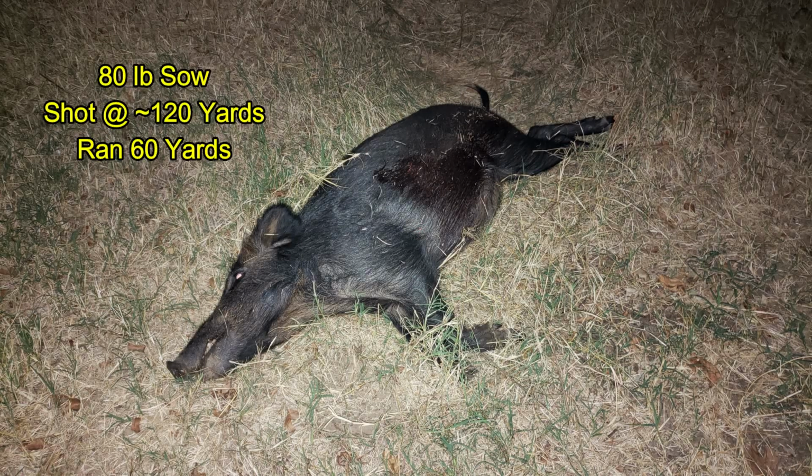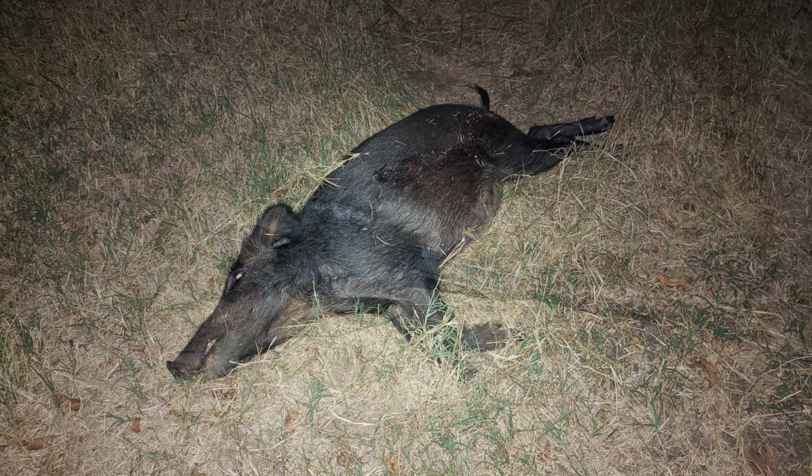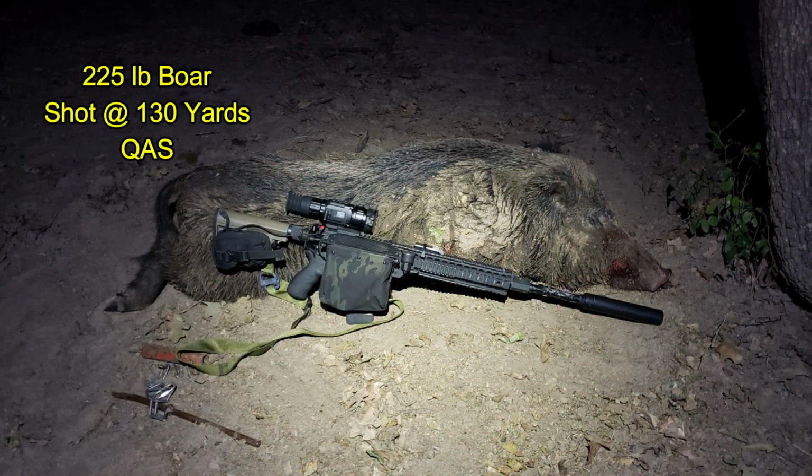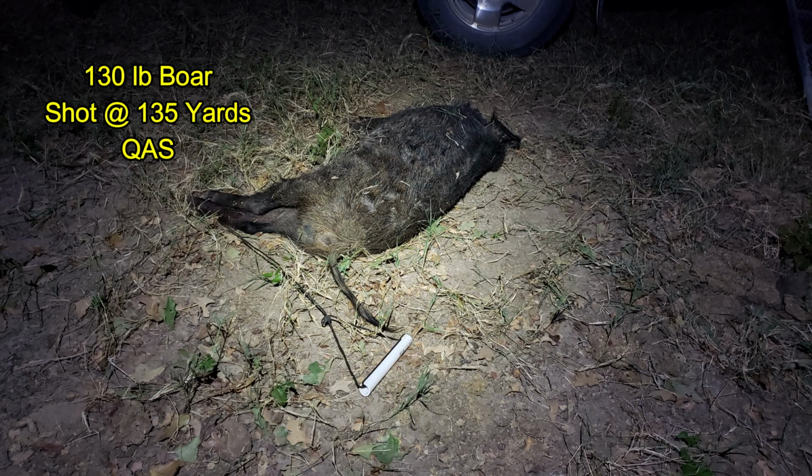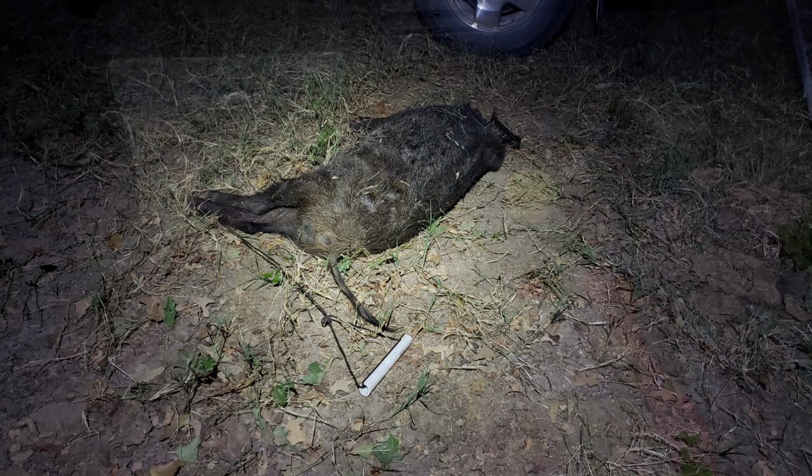The first sow was an 80-pounder, shot at about 120 yards, and she ran about 60 yards to where I found her. The big boar was 225 pounds, shot at 130 yards. And the last hog was a 130-pound boar, shot at about 135 yards.